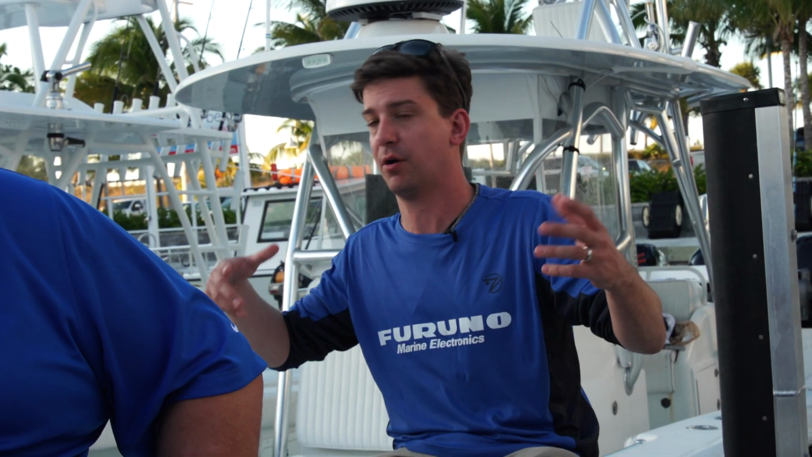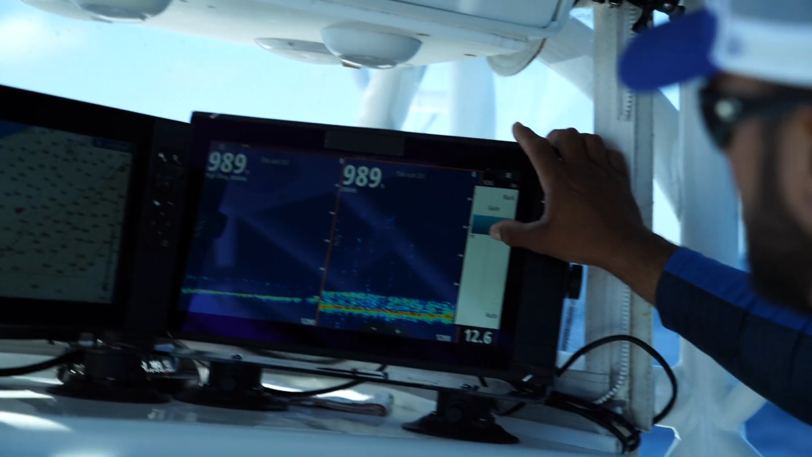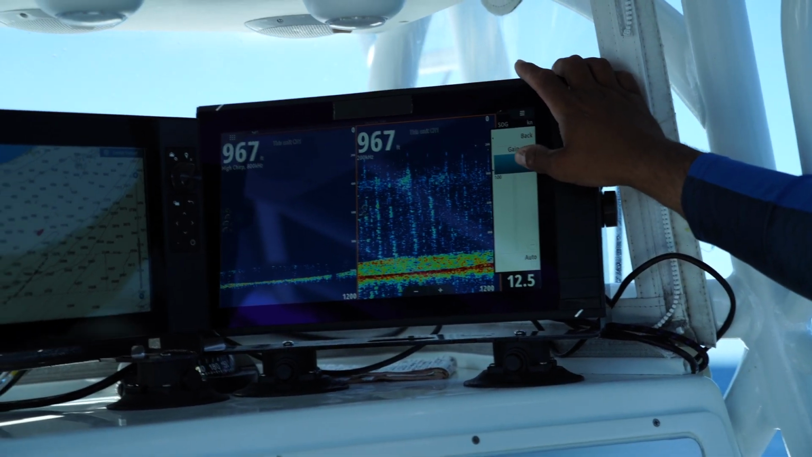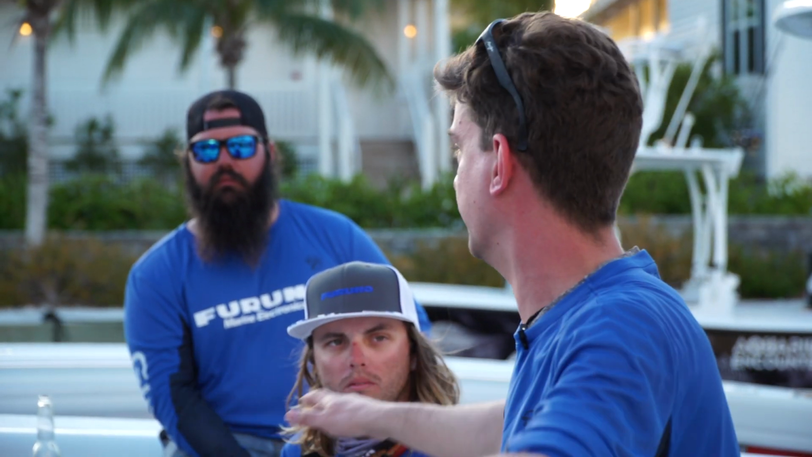Just to test the theory, Manny and I took it out of auto and put it in manual. We could dial the gain up and get a really nice strong picture. We could almost turn the whole screen red. We set it up to where we were getting just awesome targets. We just took away the clutter. It was gorgeous. And then we switched it back to auto, and all of it goes away.